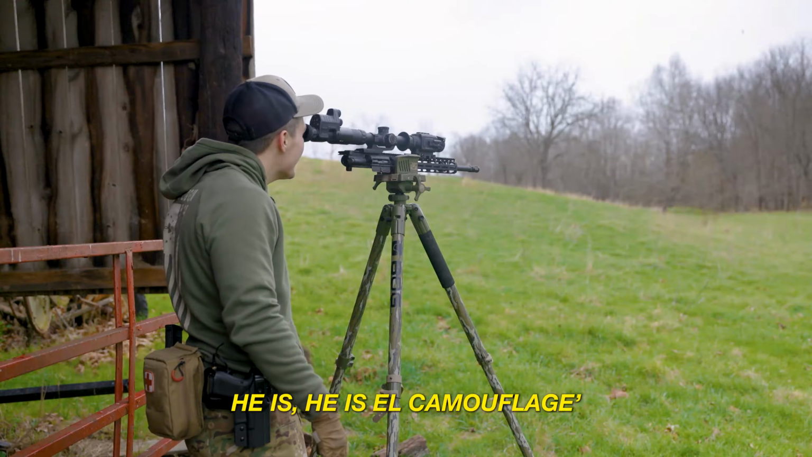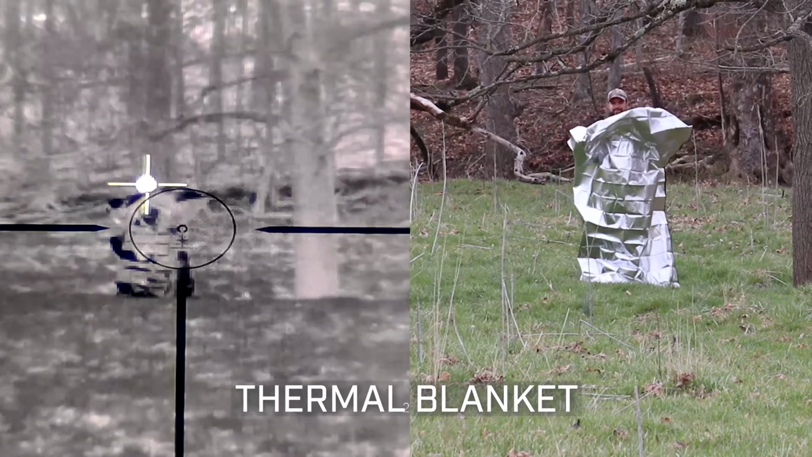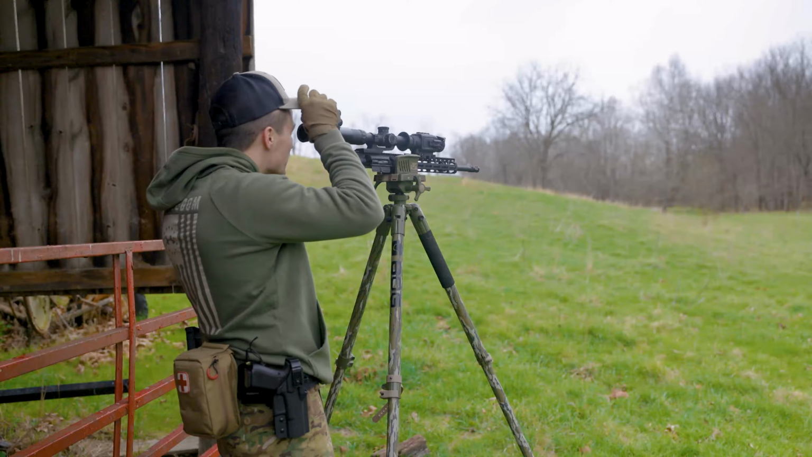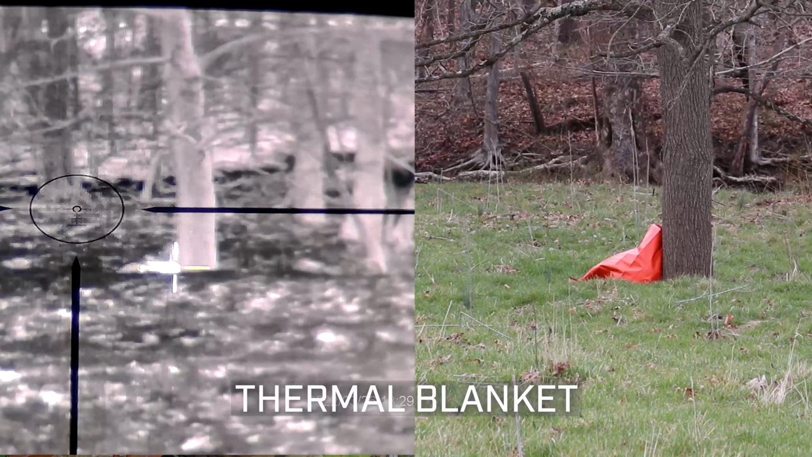He is El Camouflage. Ain't no way nobody's picking Sparky up. Even with the orange one on his back. He's bleeding through a little bit. Sparky, I can see your butt.